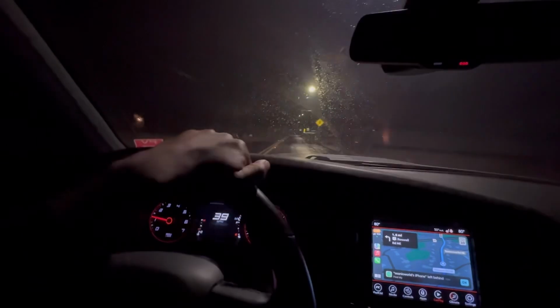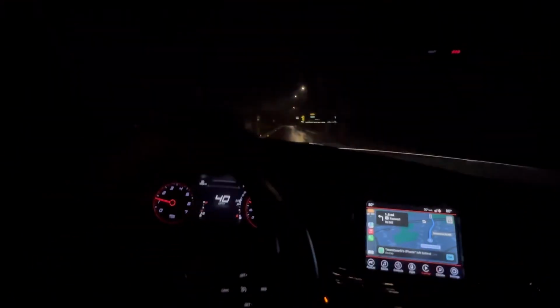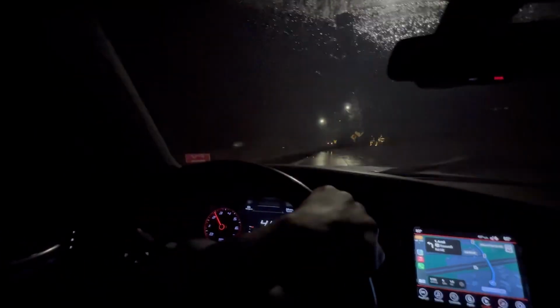It is very dark. So when there's no lights on the road, guess what? I can't see. I just hit the gas a little bit, gave it a little gas. We got sideways just a little bit. You know what I'm saying?